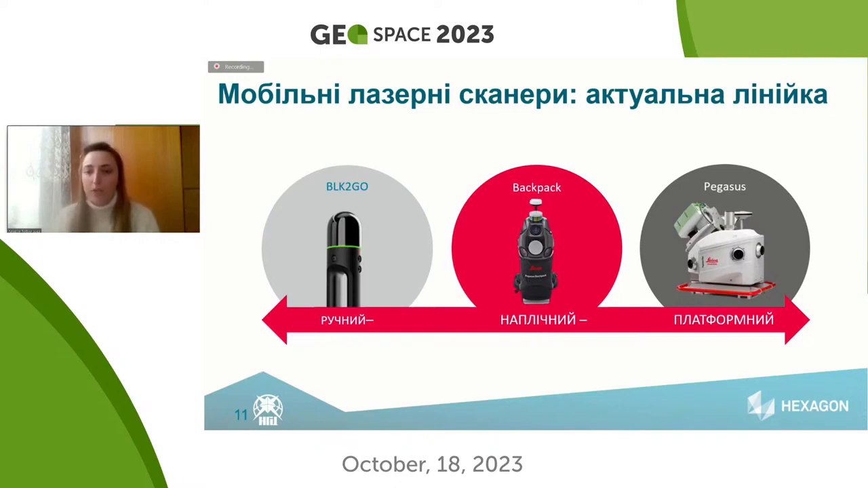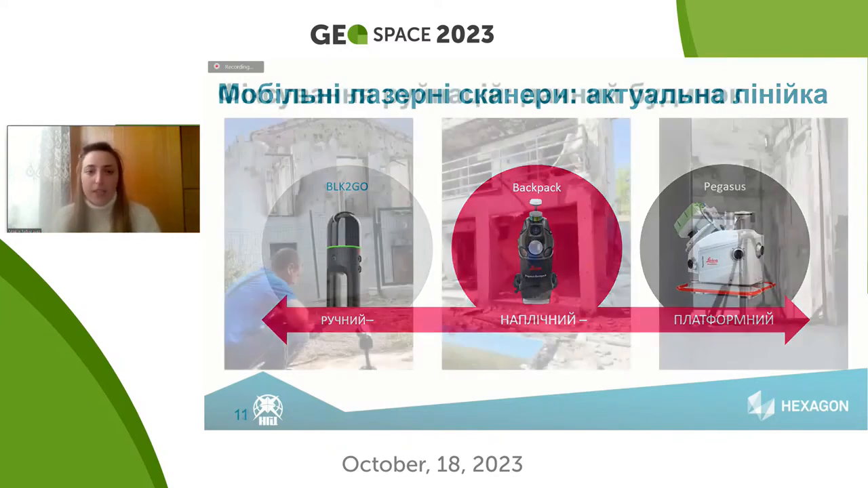And the more powerful instrument is Pegasus, which is installed on the car and at a speed up to 40 kilometers per hour. You can move around the territory and do scanning. You may cover quite a big territory this way, and there is no need to have stationary scanners, moving them from one place to another.